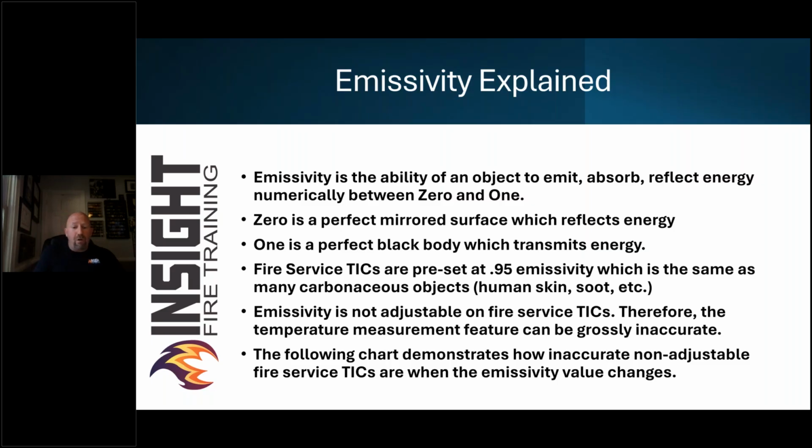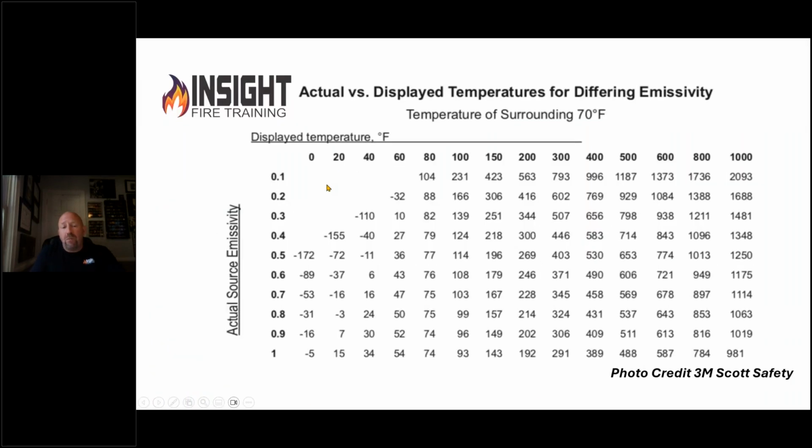So the following chart demonstrates how inaccurate these devices can be if we're simply relying on direct temperature measurement. If you look, follow the 0.1 emissivity upper left-hand corner, that is the same as a polished stainless steel appliance, such as a stove or a refrigerator. If you follow this chart all the way over to the number 400 degrees, we'll go between 3 and 400 because according to UL's thermal classifications, an ordinary temperature classification is 392 degrees.